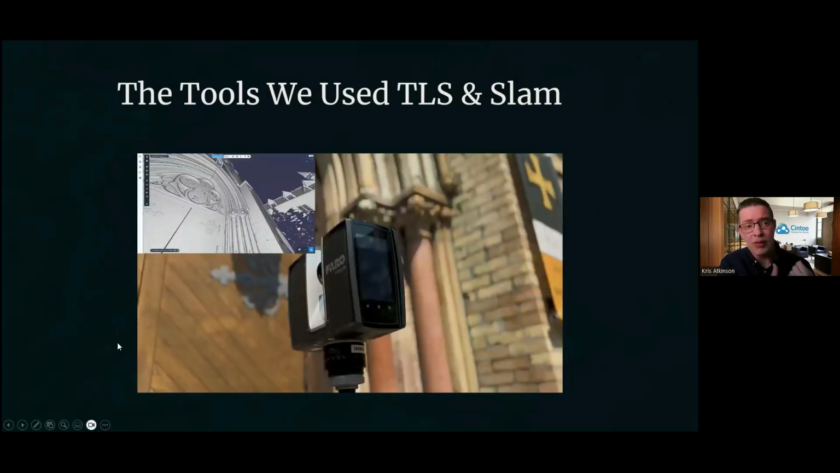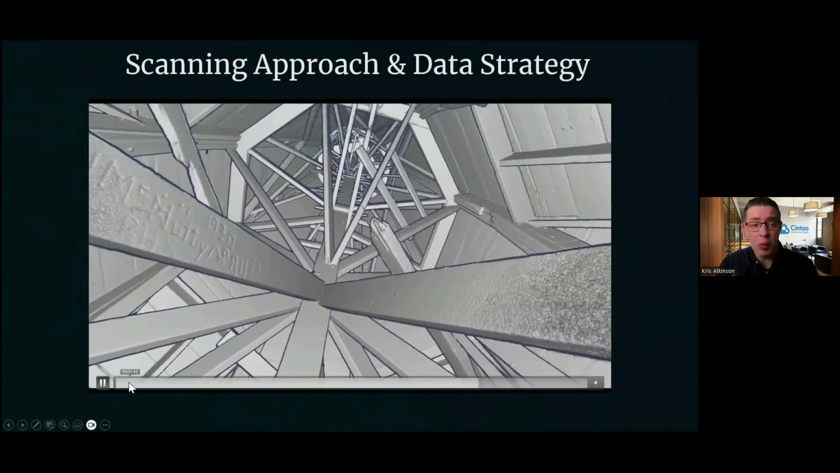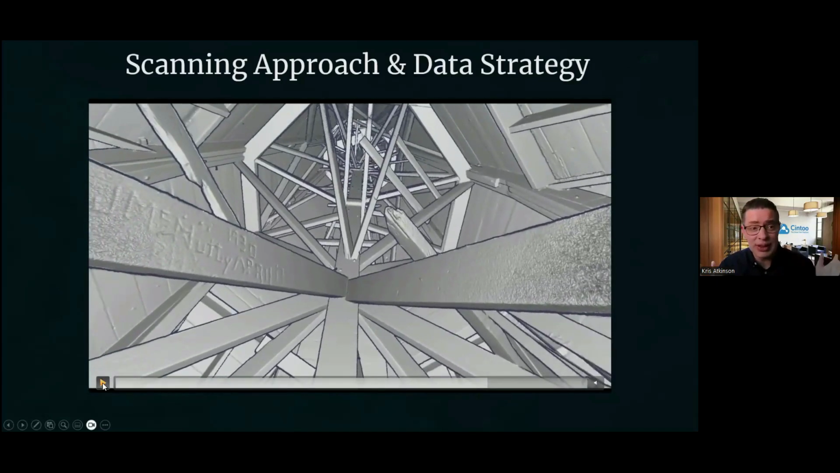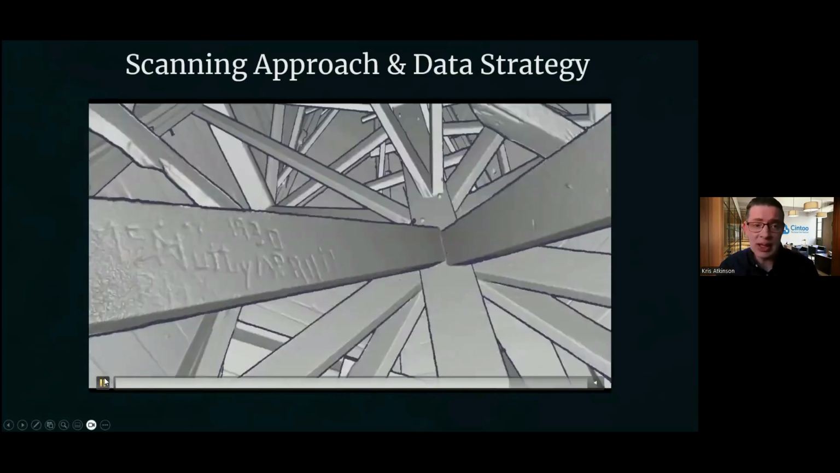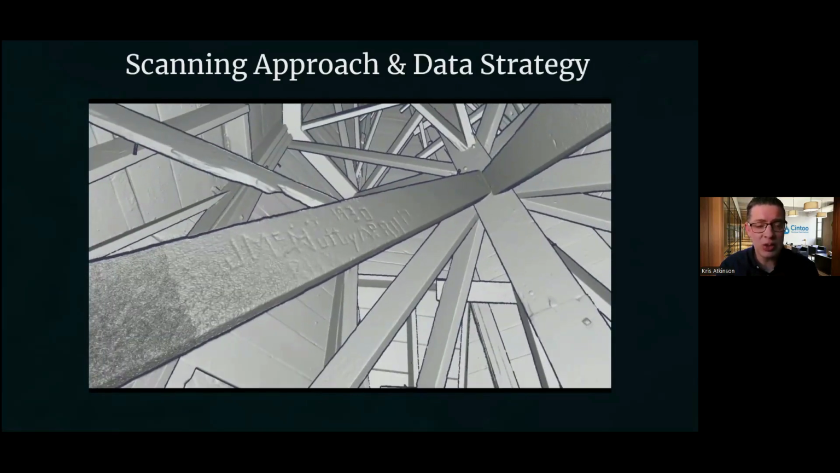So, for example, for the timber roof space, the terrestrial laser scanner was the right tool of choice for that accuracy and documenting the detail in that area. But if we wanted to capture the external of the building and simply walk around with a SLAM, that's fine. And Cintoo's great at bringing all those technologies into one collaborative environment.